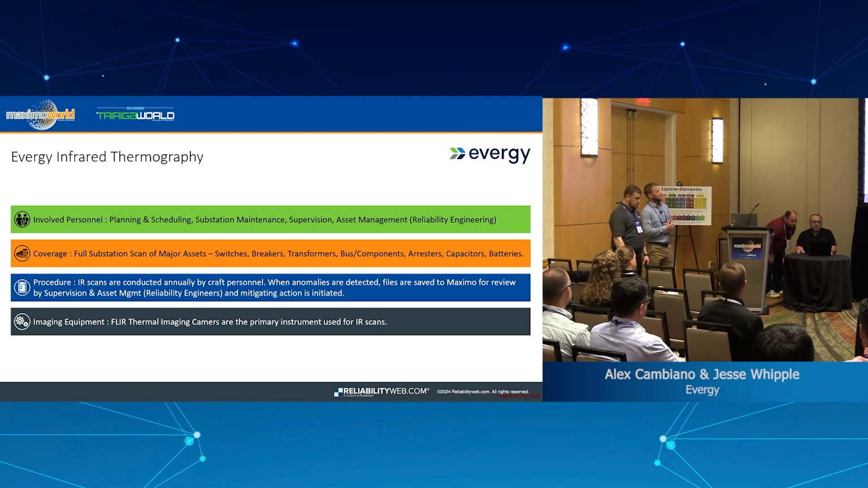Procedure: IR scans, like I said, are conducted annually by the craft. When an anomaly is detected, a file is sent to Maximo for review, supervision, asset management. And what we use is FLIR. That's generally what we use. We've got a few different cameras.